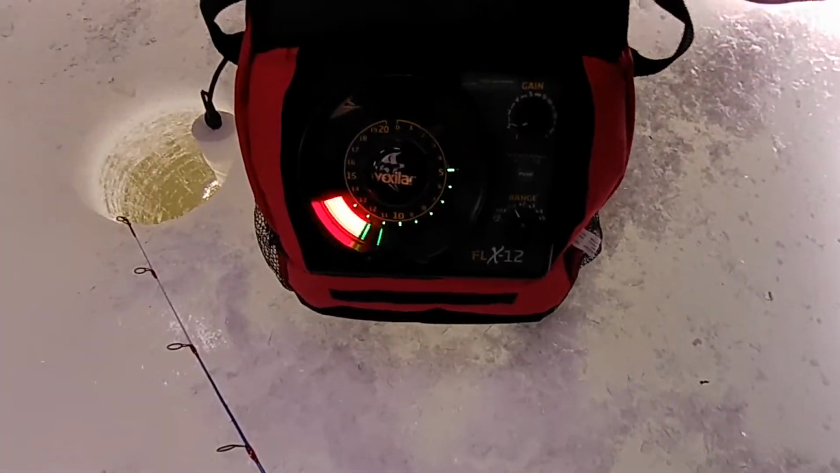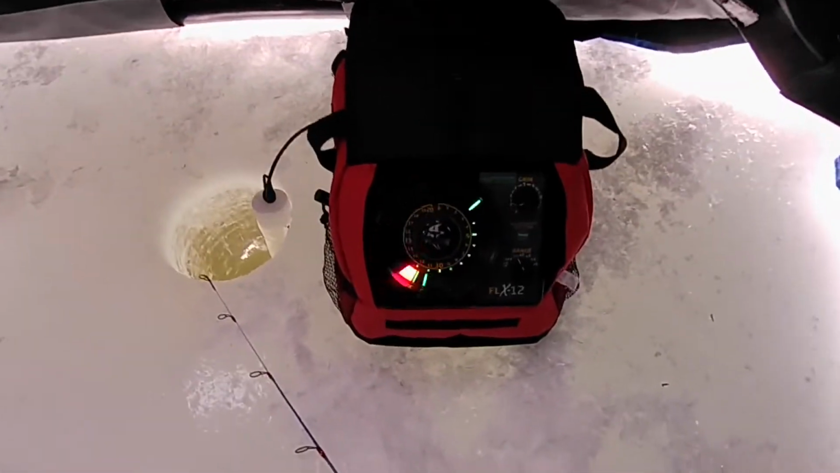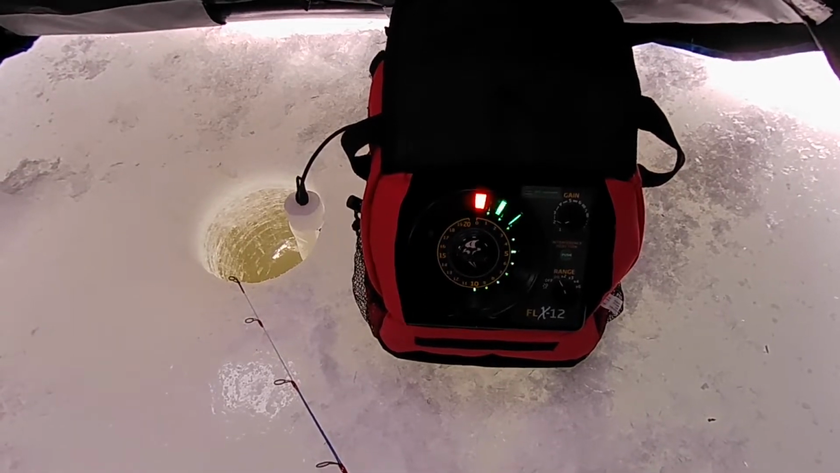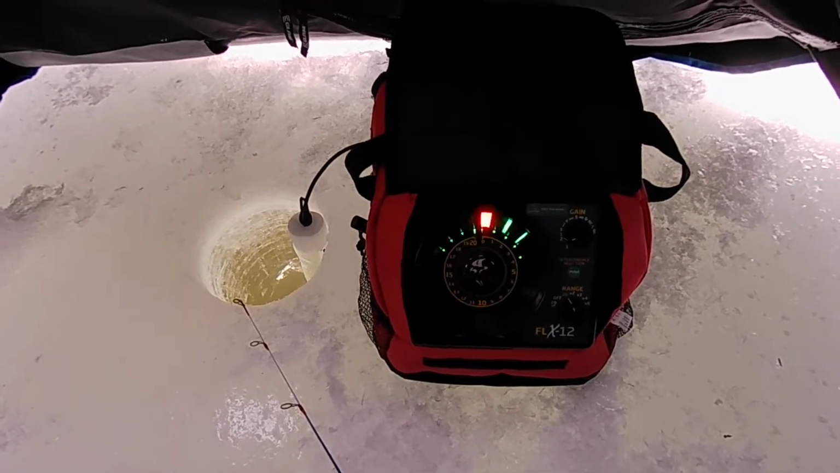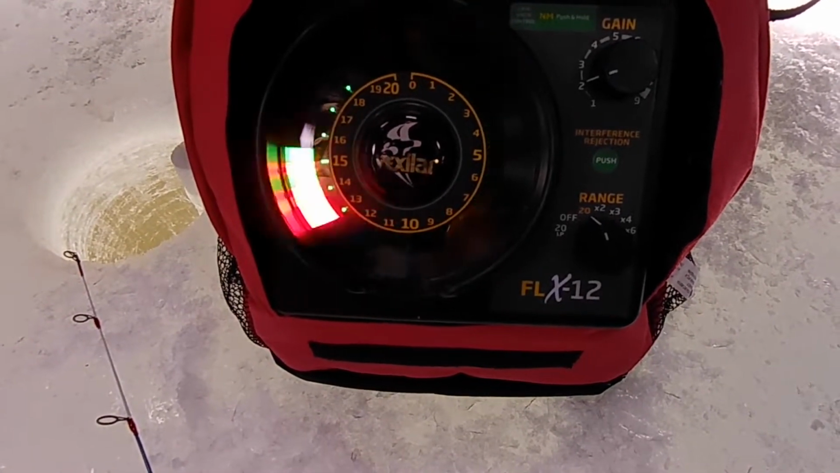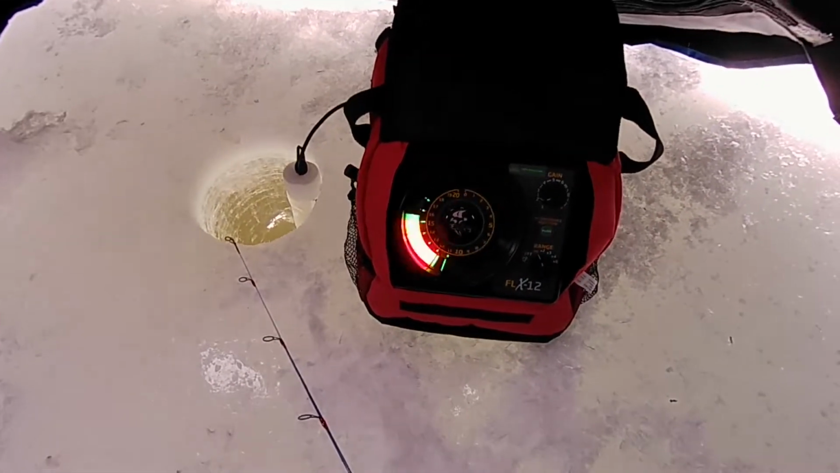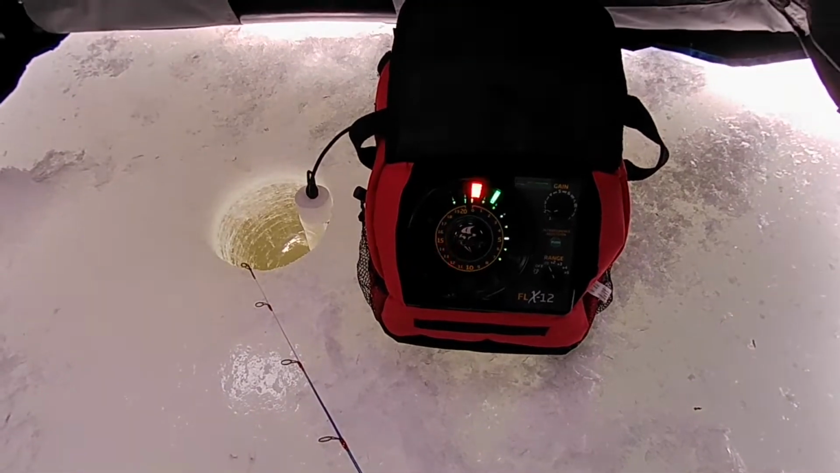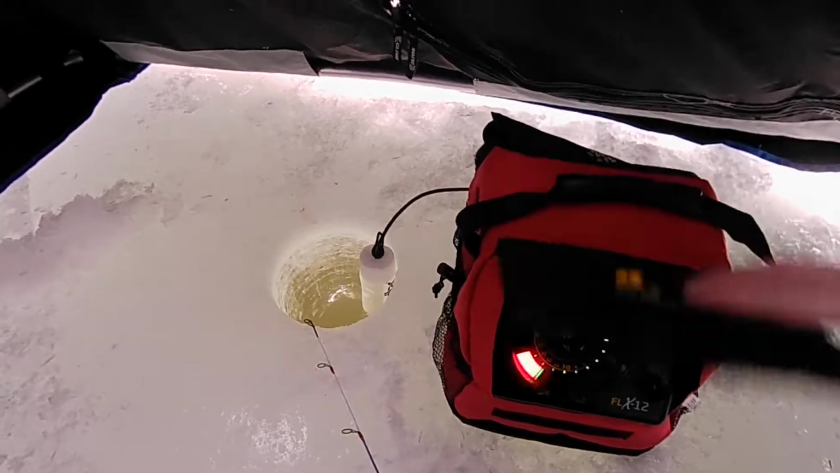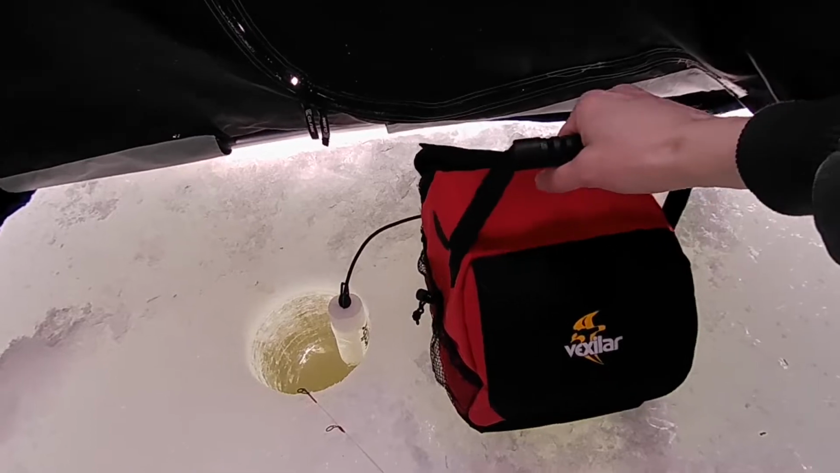So this is the FLX 12. This is the only model I've ever used. They have like the FLX 20 and 30 different models, but this one does more than enough. It does enough for what you're going to need it to do. I've caught plenty of fish with this thing. I've landed trophy-sized fish on this thing, and I highly recommend this model. The case, you'll want to get a case for it. I think you have to buy it separate, but definitely get it.